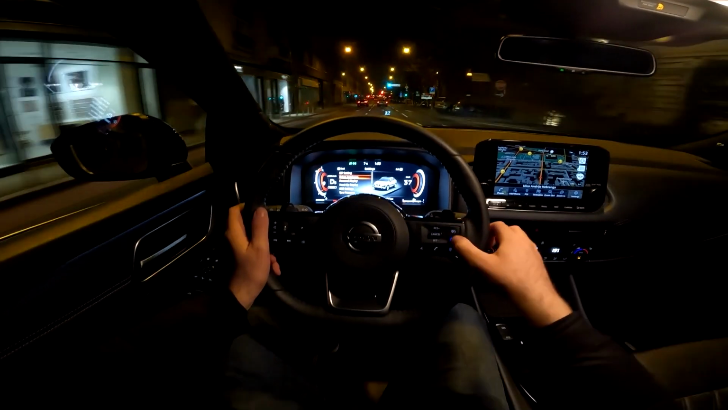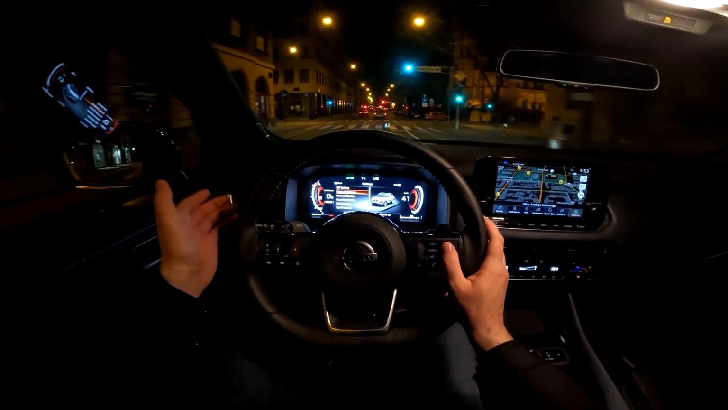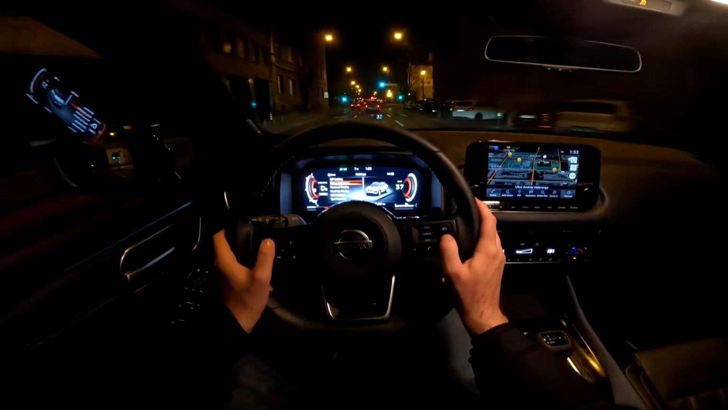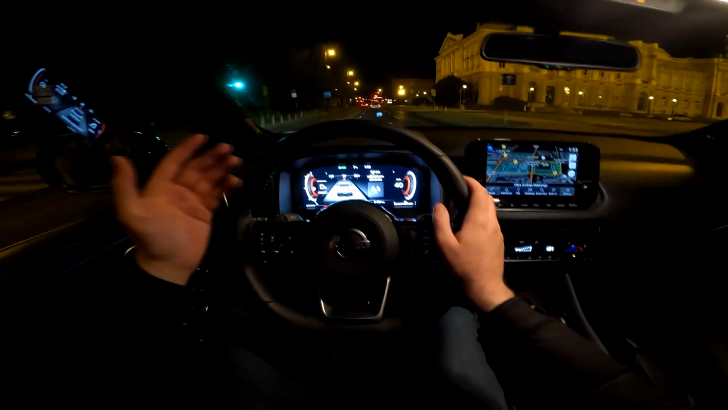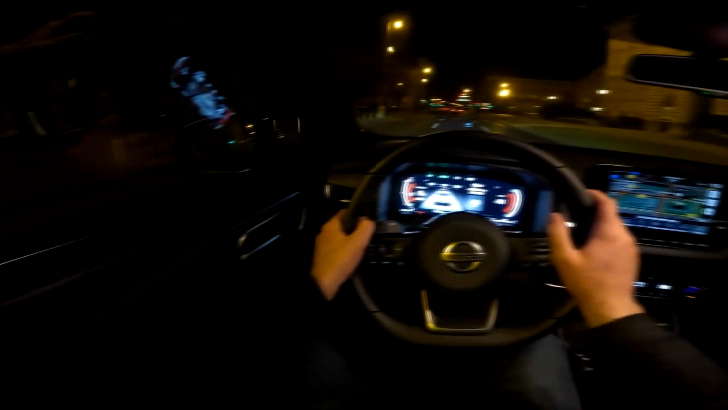And I also need to mention, of course, the Pro Pilot. I actually already mentioned it. You can watch my point of view drive during the day and see that one in action on the highway. And that's pretty much it, guys. I hope you liked this night point of view drive where I showed you most of the details.